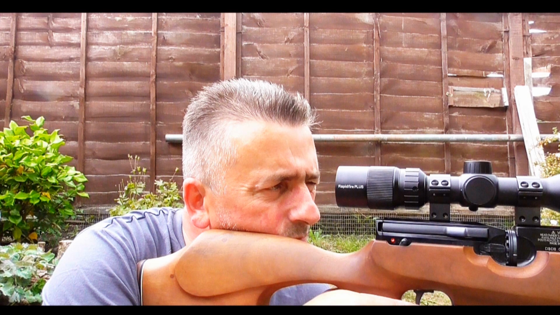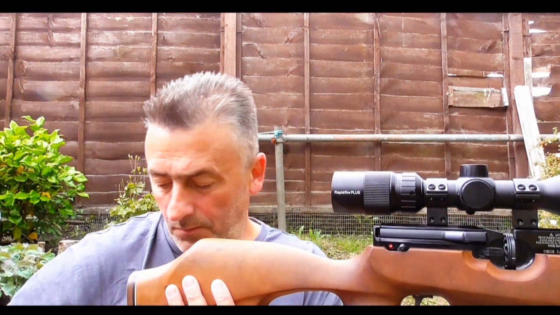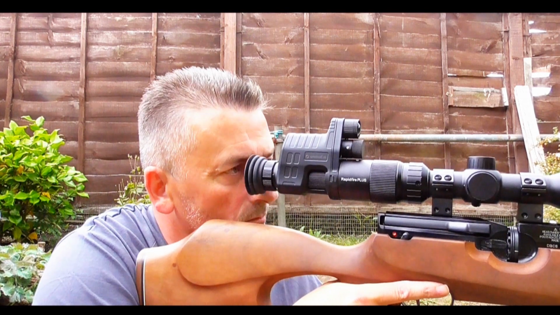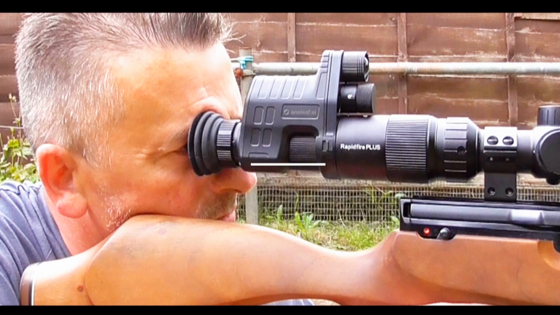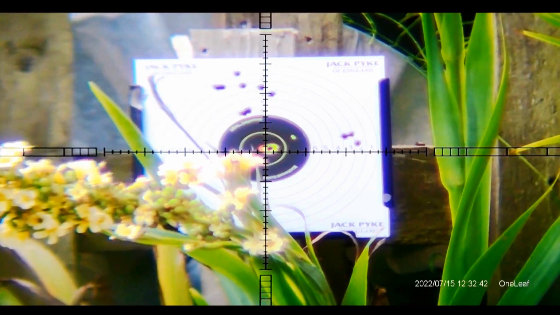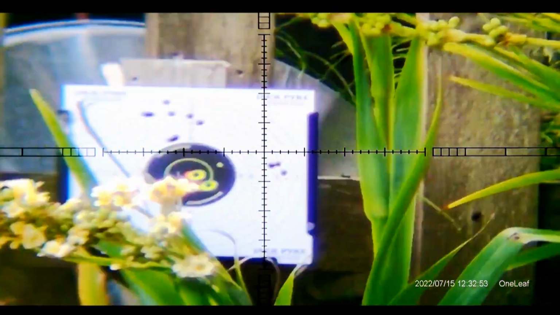Now the eye relief is good on the scope, around 100mm. Now when you fit the Commander, and as you can see, zero eye relief, that's really nice. Now coupled with the Commander's 1 to 3 times digital zoom and the Rapidfire scope's magnification, and then taking the magnification out to, with my maths, if I'm correct, 36 times mag. That's if my maths are correct. So you've got massive magnification with your Rapidfire Plus and the Commander.